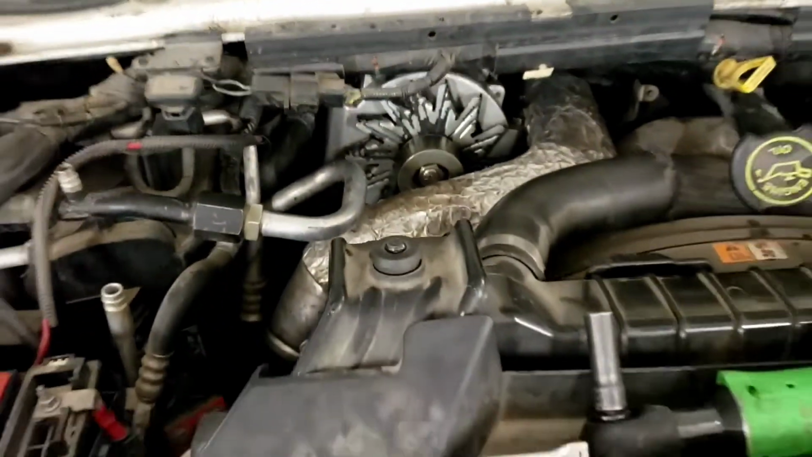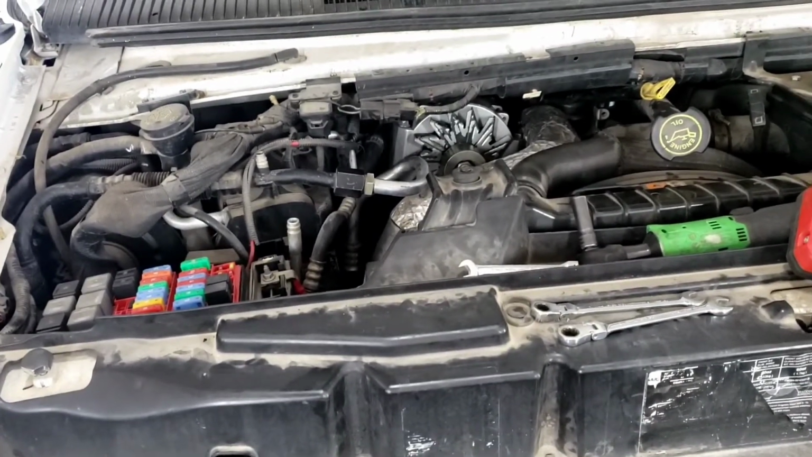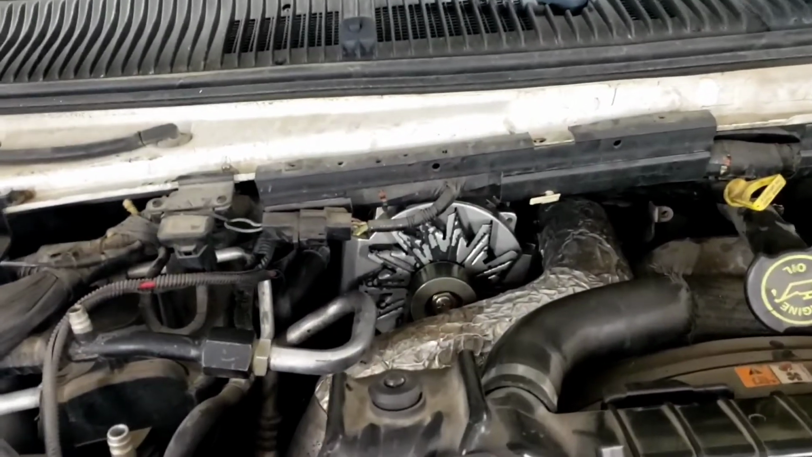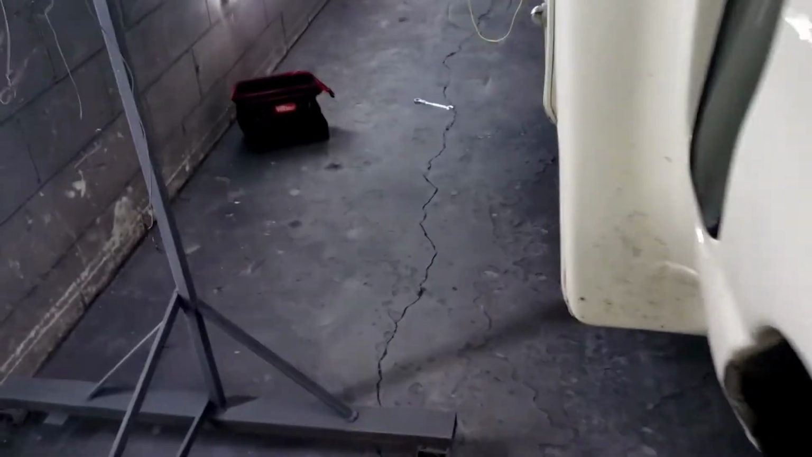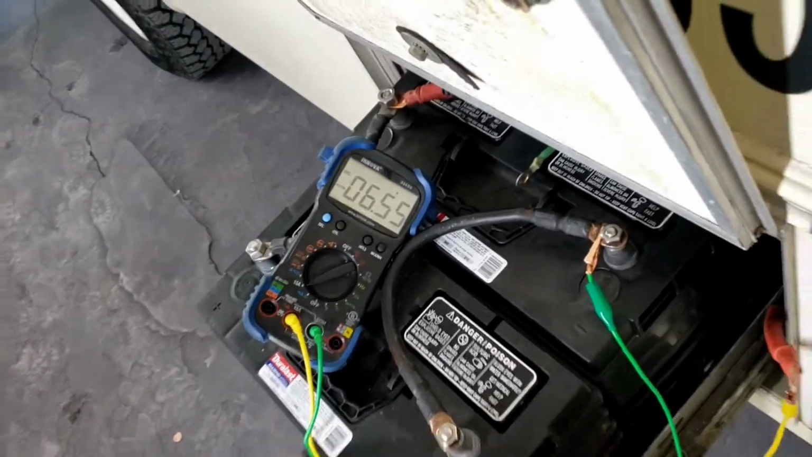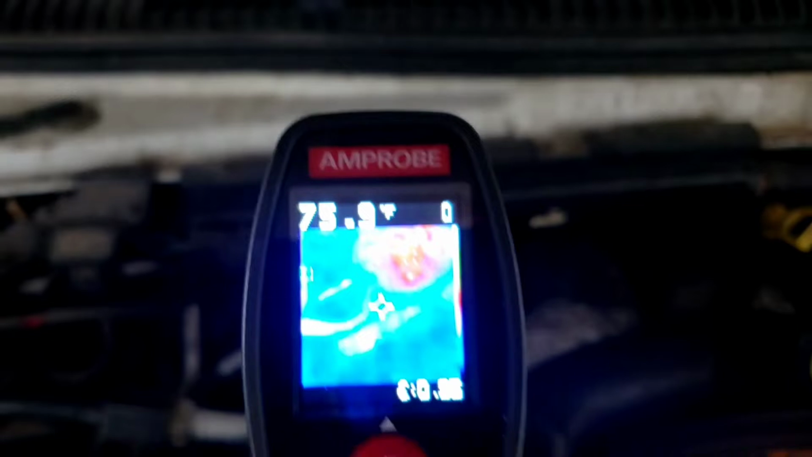And if you look at the schematics on this thing, there's like 5 fusible links that come off that. So what we're gonna have to do is pull that alternator out, which is kind of a pain, and disconnect the alternator and make sure our amp draw goes away, our 6.5, 7 amp draw. Once that goes away, we know it's, well, we just proved the alternator, but it'd be cool to see that as well. Again, we'll check it one more time.